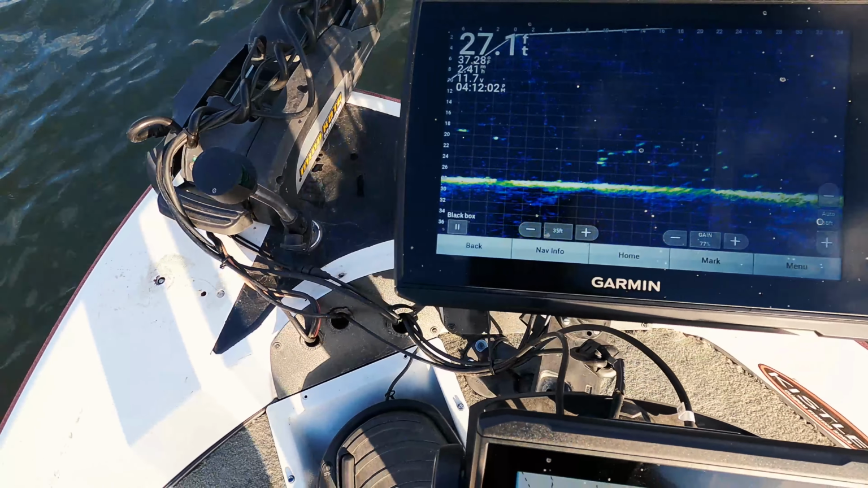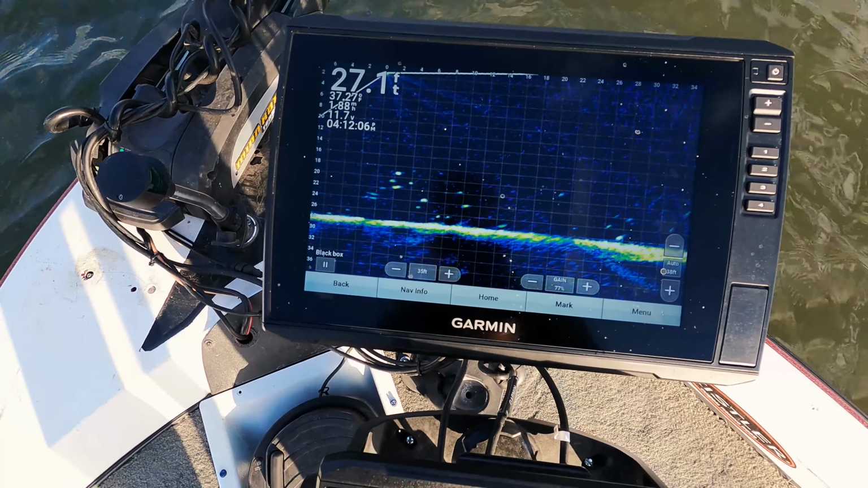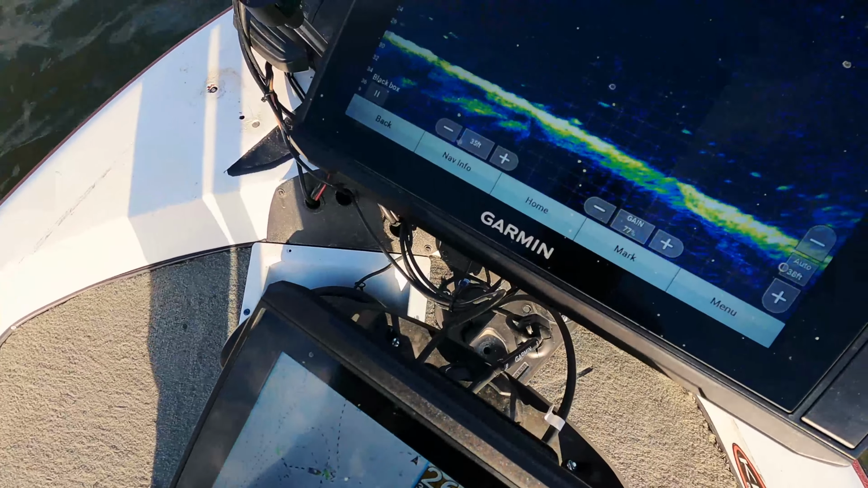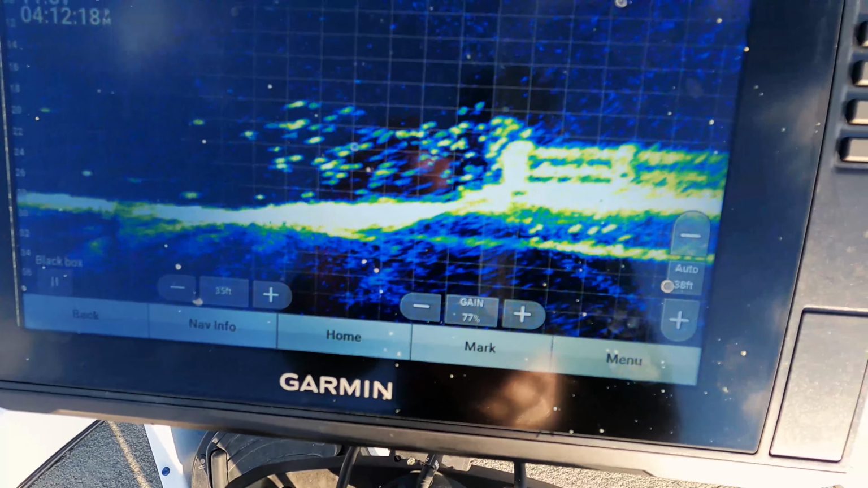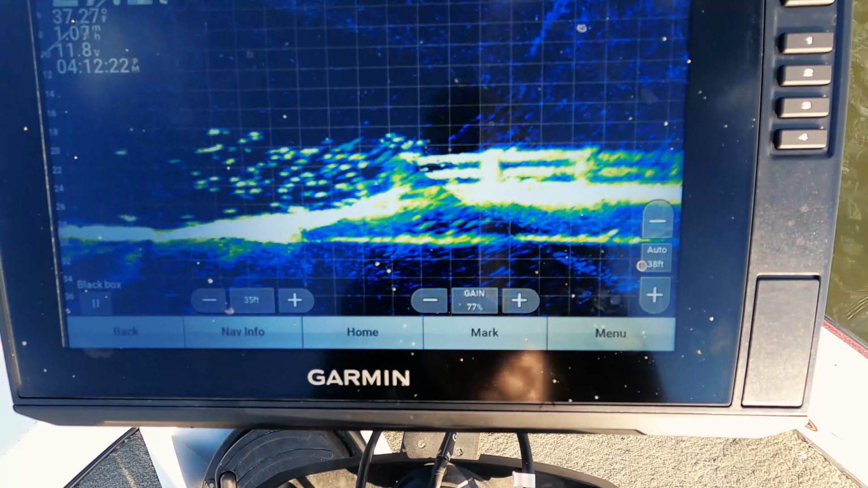Yeah, there's a decent amount of fish down there. I don't know if you can tell, but there's the road. Oh, here we're coming up on it. Ton of crappie probably. We're gonna be fishing that, and look at that old bridge. That's awesome.